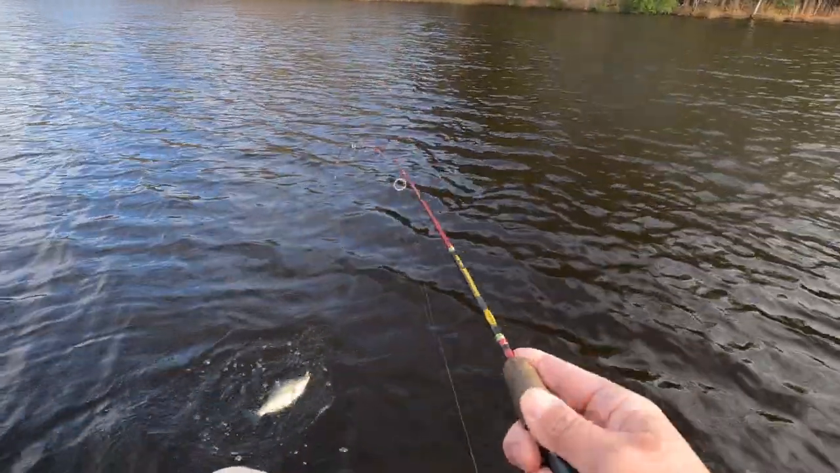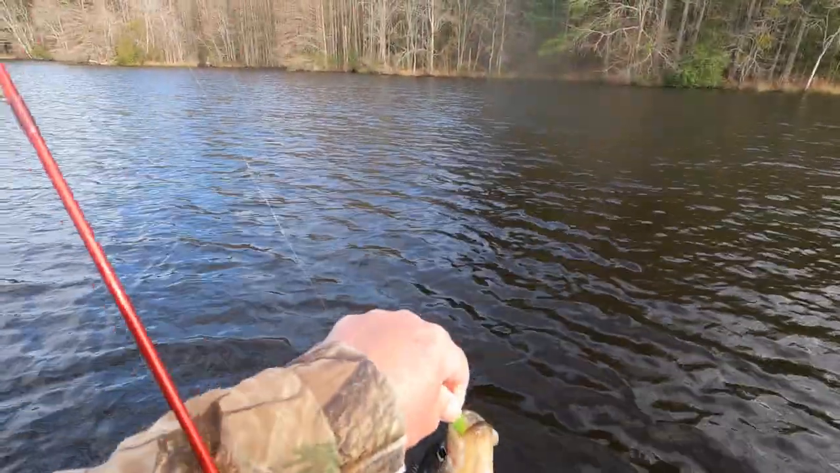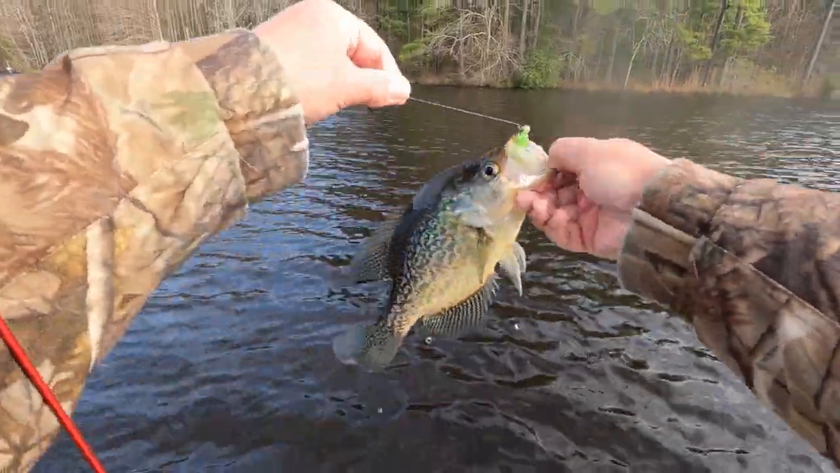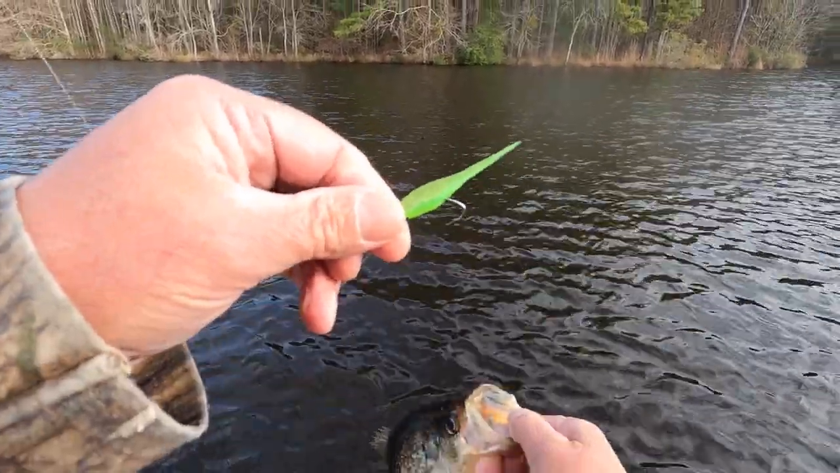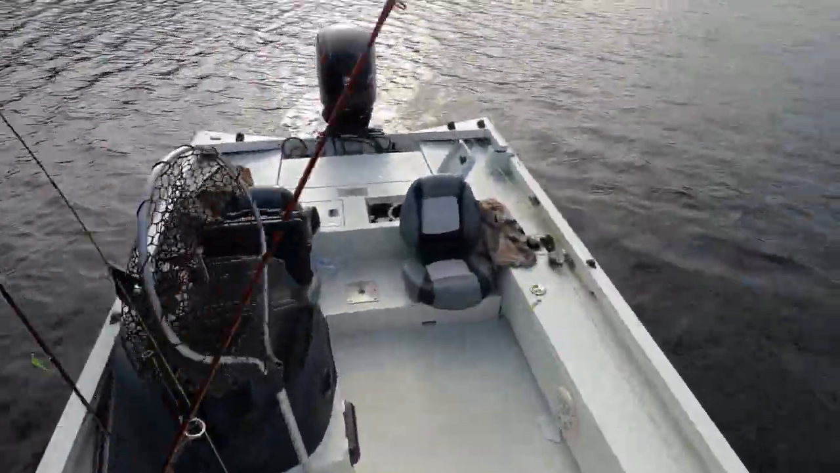Good crappie right there, y'all. I'm gonna just let the boat drift so we don't spook these fish, and if it gets over there, we'll come back into the wind. It's good crappie right there, y'all. Boom! Woo, doggy. Look, hit that limeade.